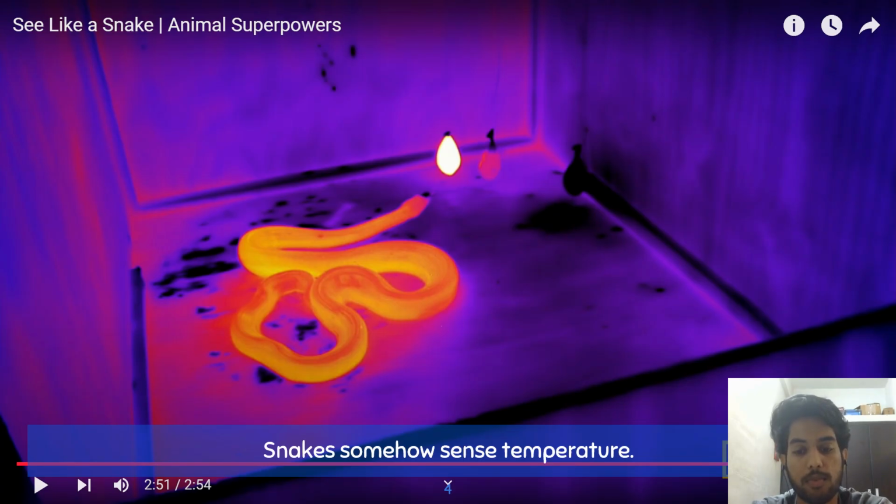Now this is a snapshot taken from a video posted by a YouTube channel called National Geographic Wild. This was to show how snakes like pythons and pit vipers have a sense to somehow detect hot objects. Now in the image you can see that there are three balloons hanging.